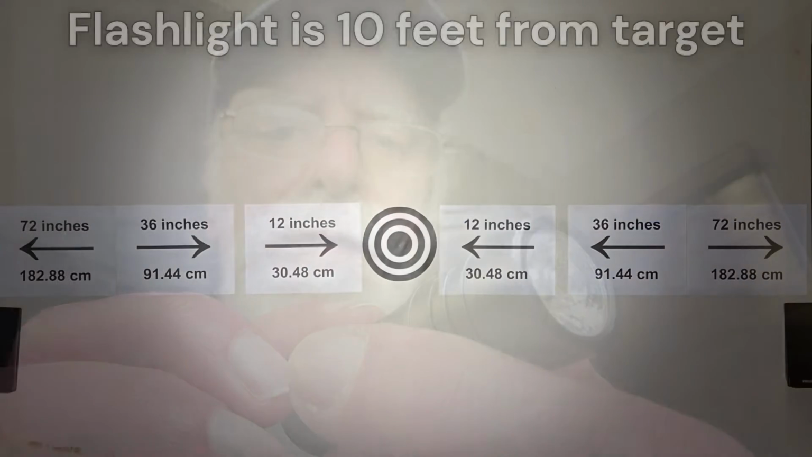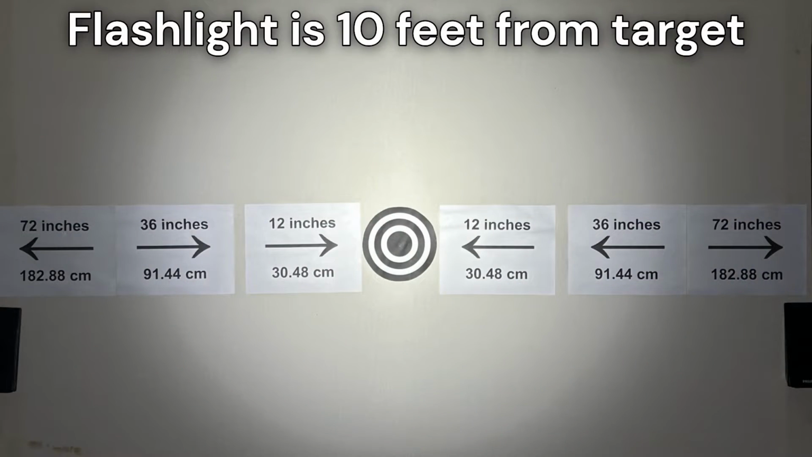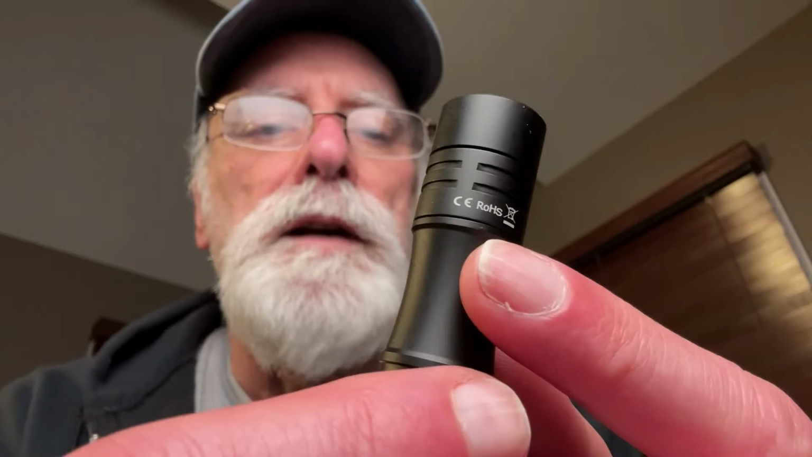Okay, so the pattern on this thing. The light pattern on the chart is it's got about a 48-inch diameter. You can take a look at the chart, as you can see, and it's very good brightness in that center area within that 48-inch diameter.